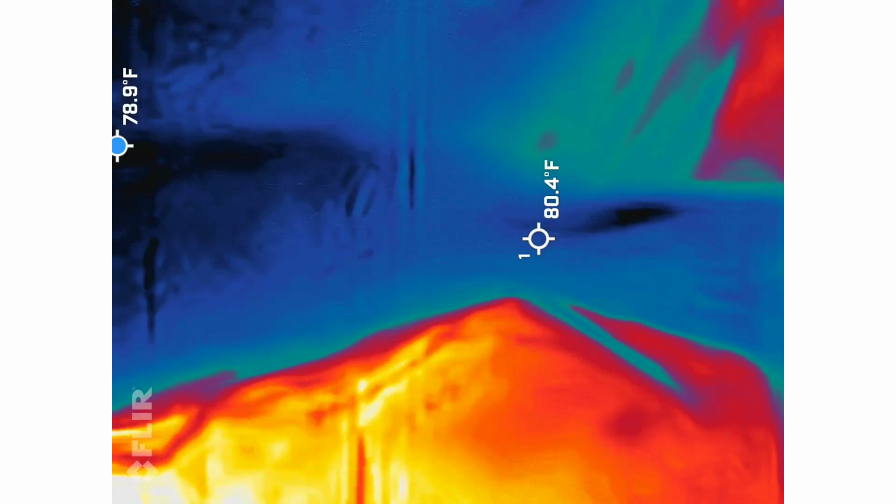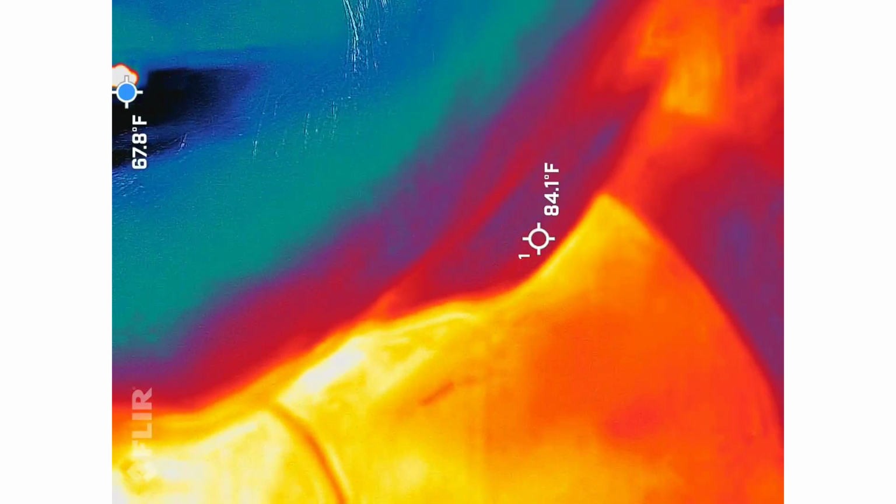Oh, okay. So I think we should just hang out here underneath the trees, block some of the rain, and see what we've got going on here. It's not bad under here. No, it's not bad at all.